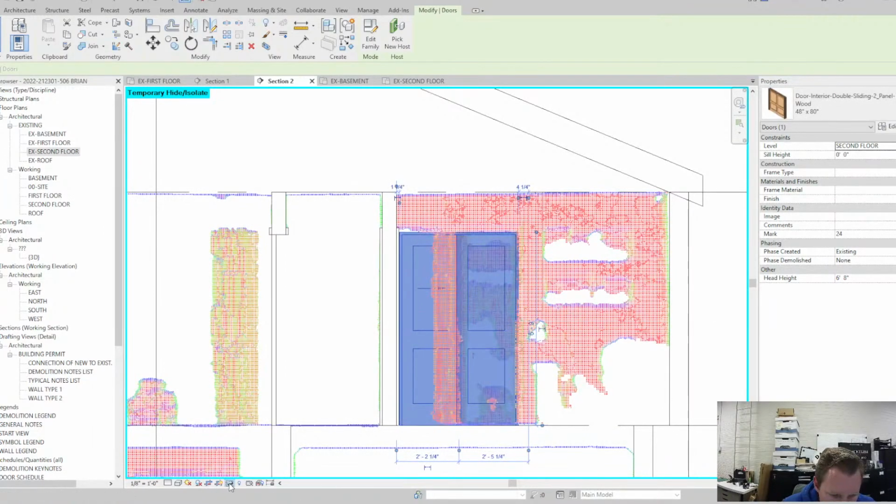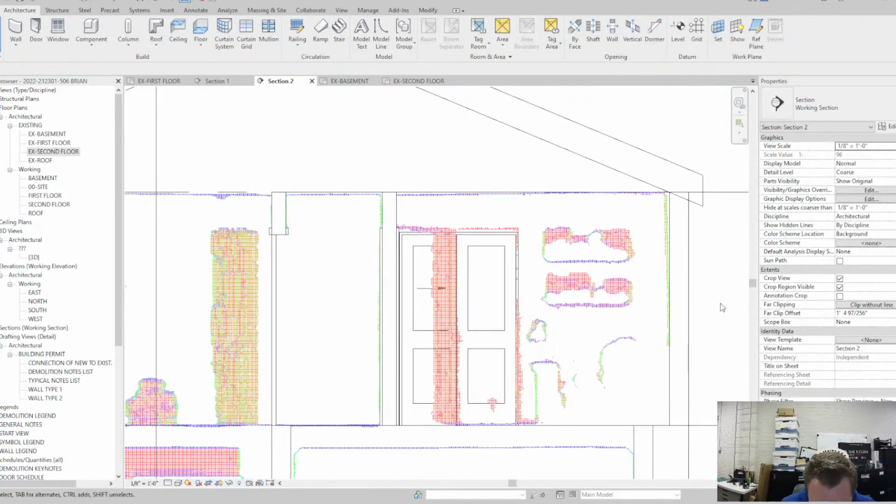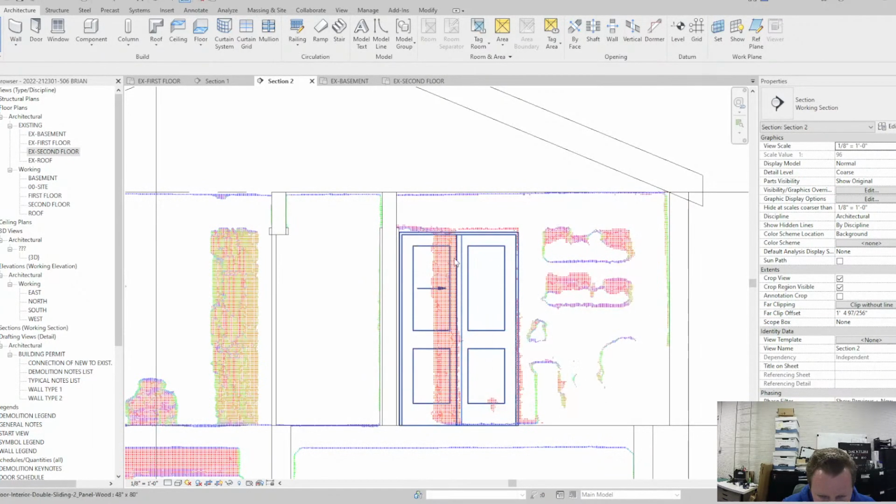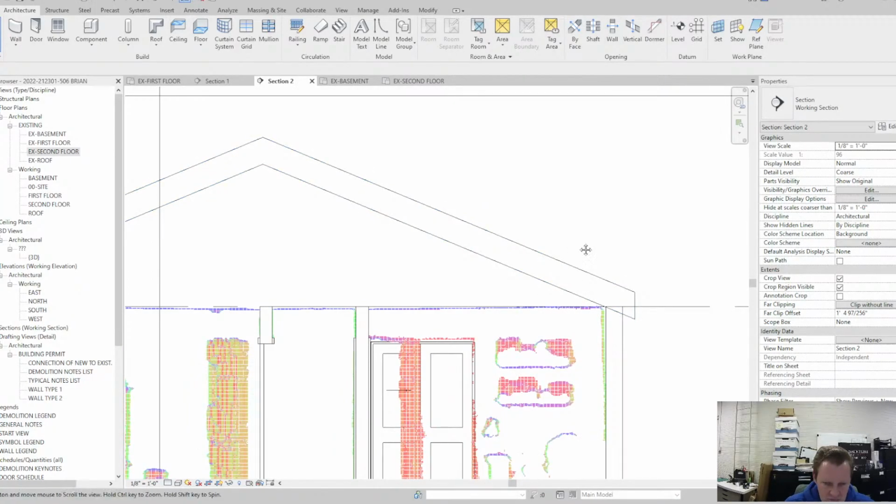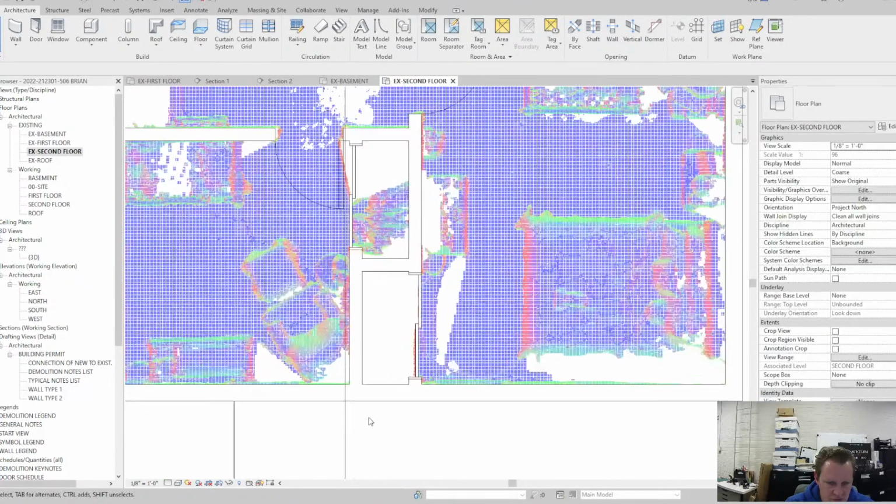I just know what I'm looking for right now. See these red dots here in this case? That's the outline of the closet door. And right here is the swing door that's kind of cut through from the scan. So you kind of have to work your way through some of this stuff and eyeball a few things.